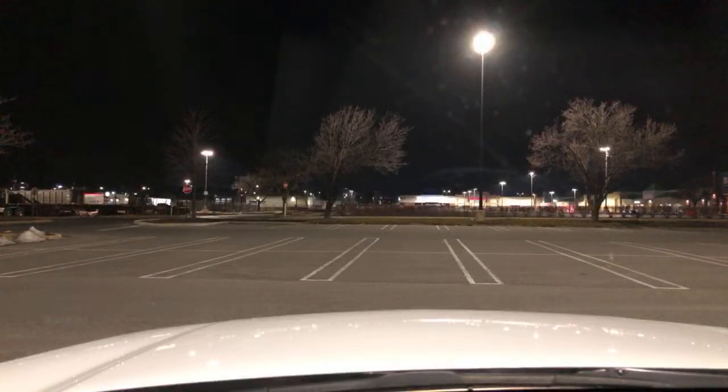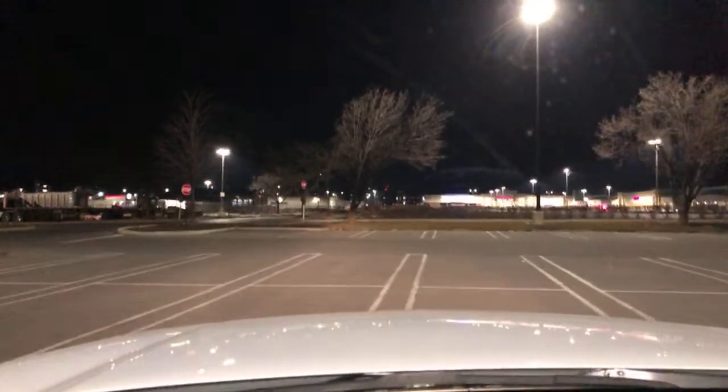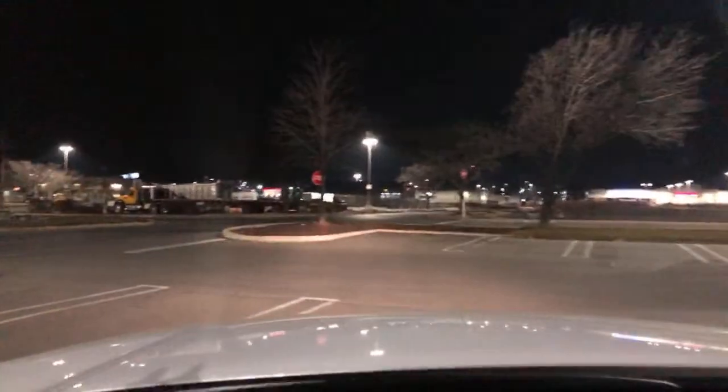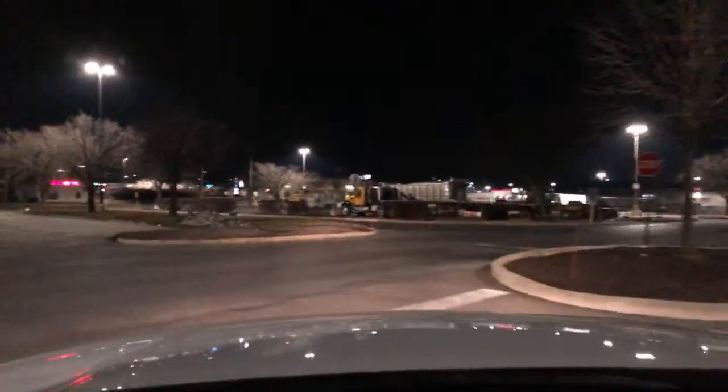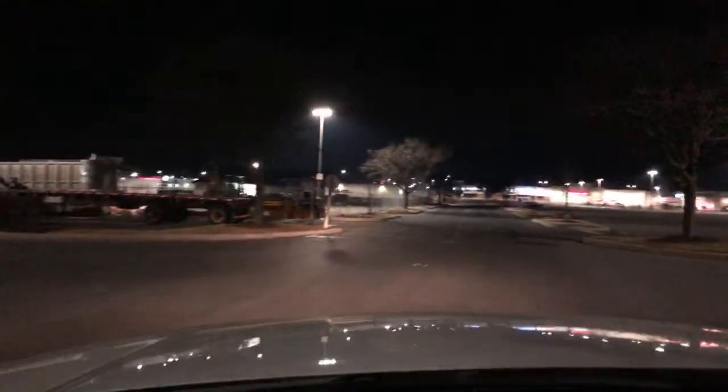I'm gonna watch this car behind me. Hopefully I don't know if that's a cop or a... I don't think it's a cop. But he's sitting kind of behind me, but I gotta watch. I'm gonna move up a little bit. Every time I sit in this parking lot, people piss me off. I just want to see if the car moves, that I'm moving.